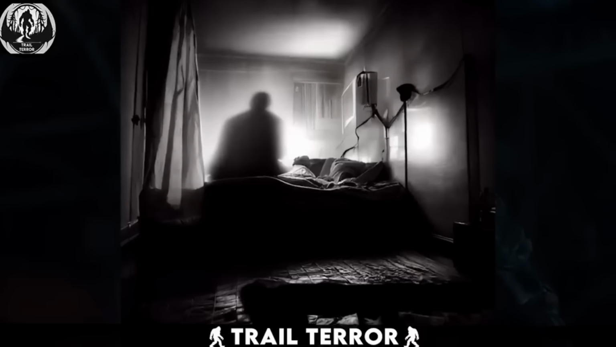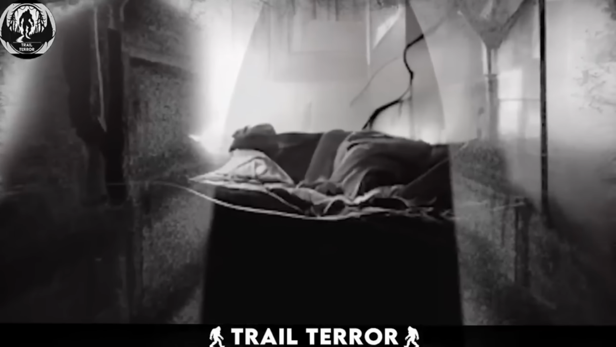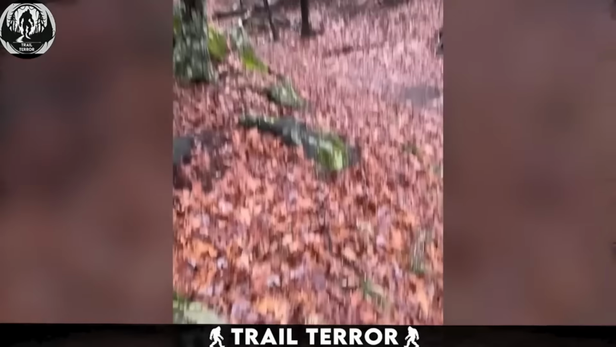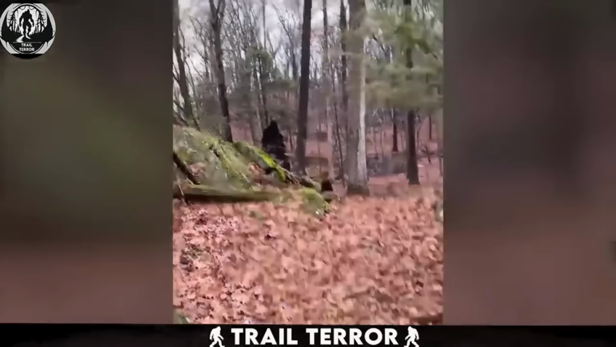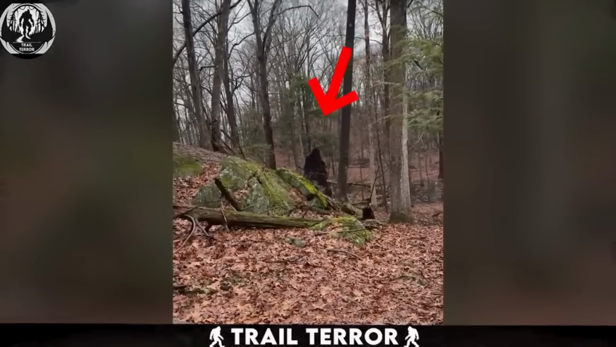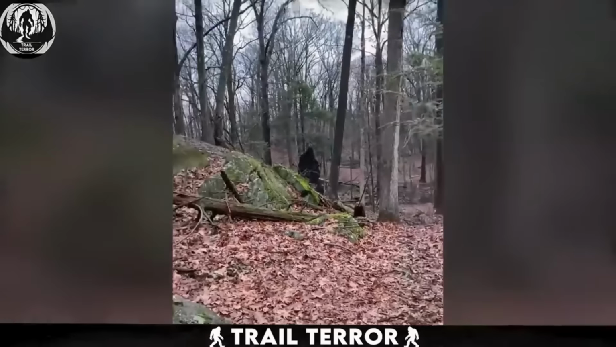Ever had that heart-stopping moment when a shadow in your room at night turns out to be just a piece of cloth? Well, imagine that feeling deep in the heart of a Canadian forest. In this video, a camper, venturing a bit beyond his campsite to capture the beauty of the woods, experiences a spine-tingling jolt when he thinks he spots Bigfoot. The shock hits him hard, but upon closer inspection, it turns out to be a false alarm.